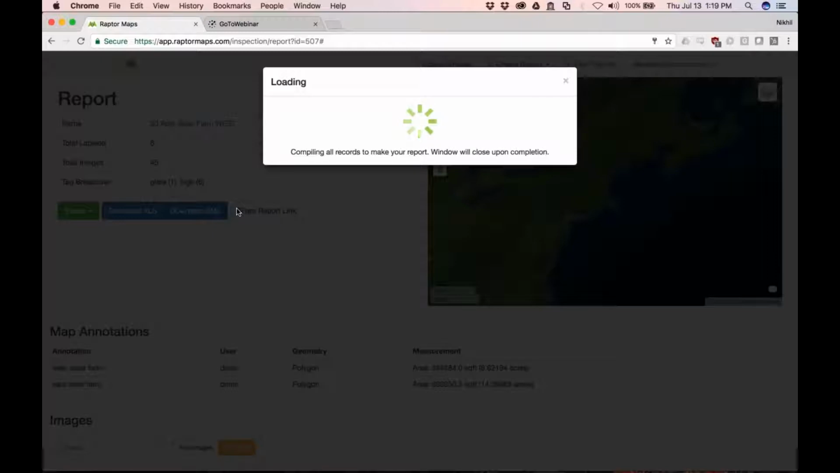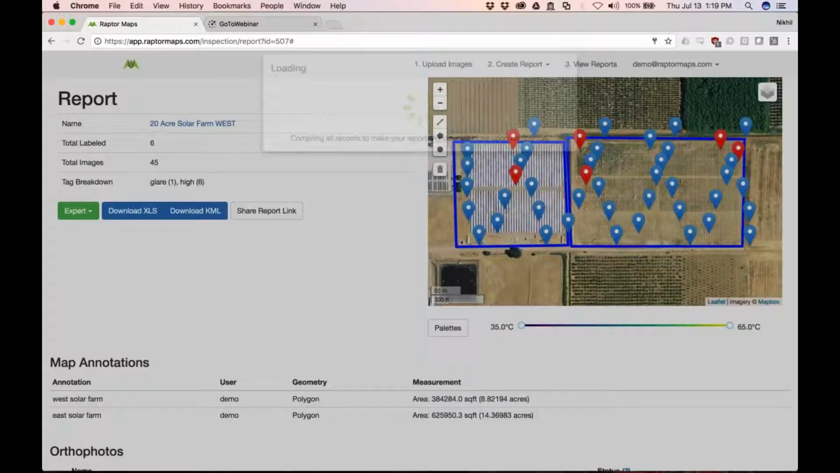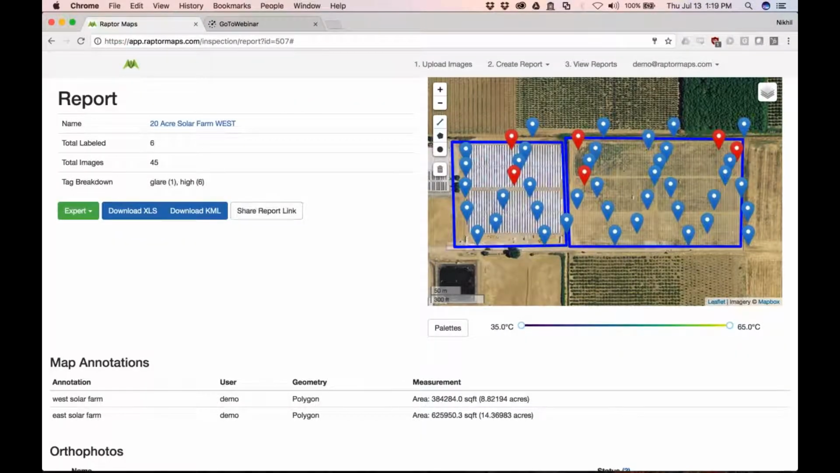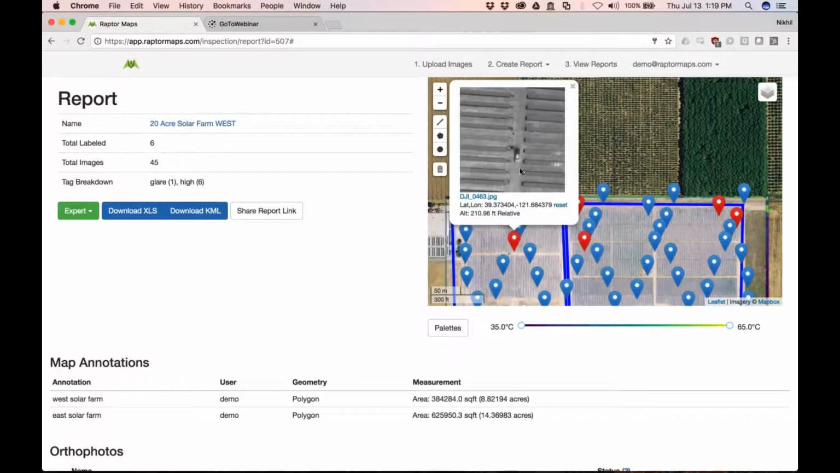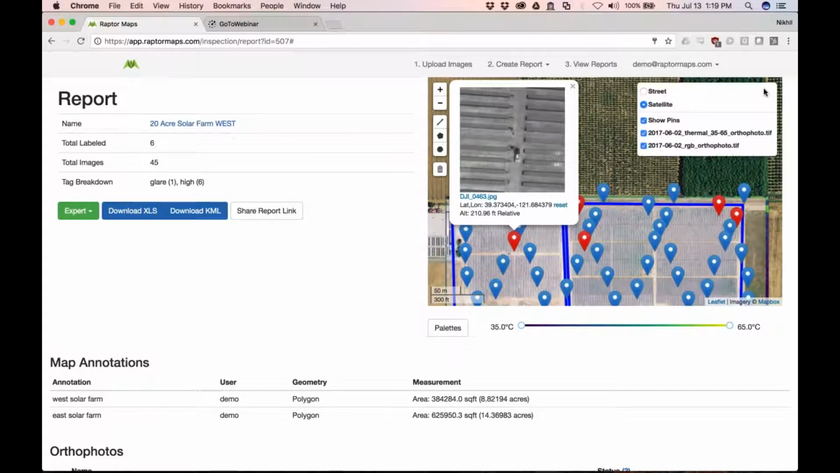When it loads, you're going to see a few different layers. You're going to see a thermal radiometric layer. You're going to see the RGB layer that corresponds to the solar field. And then you're going to see the base map underneath, which is the actual satellite imagery it's being pulled from. And then, of course, you've got the pins as well. If you click on any individual pin, you can see this is the radiometric JPEG, and I'll show you what that interface looks like if you click into it.